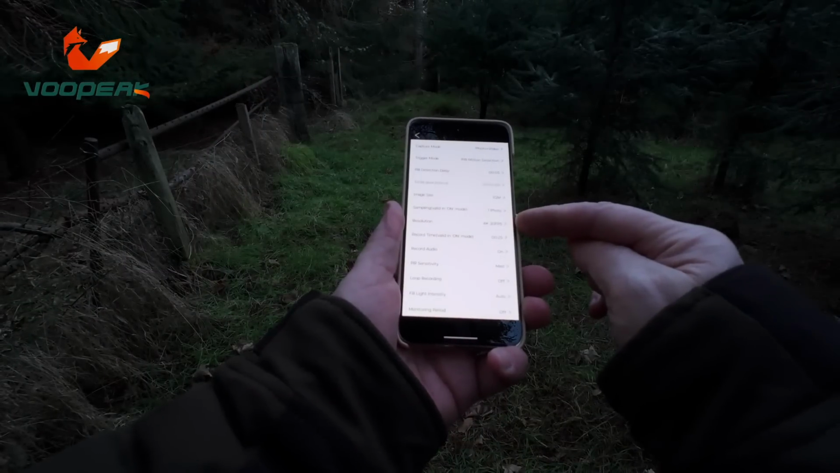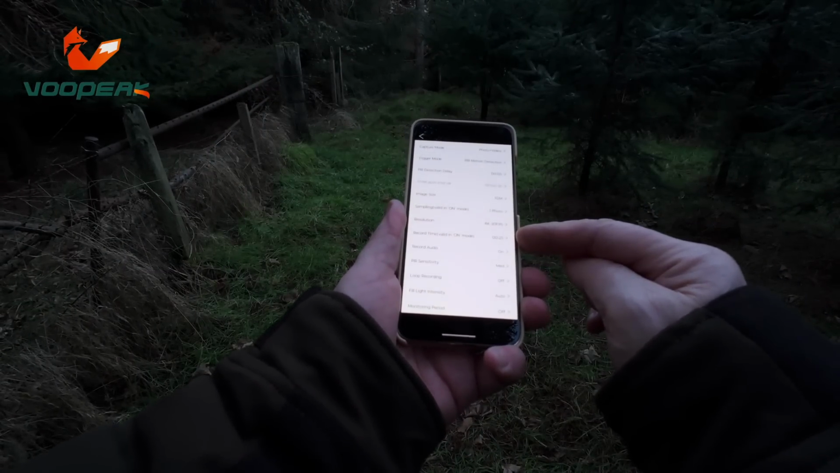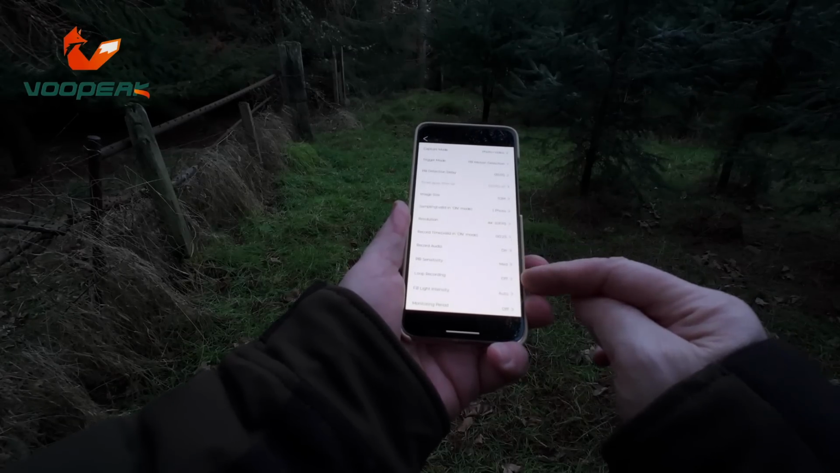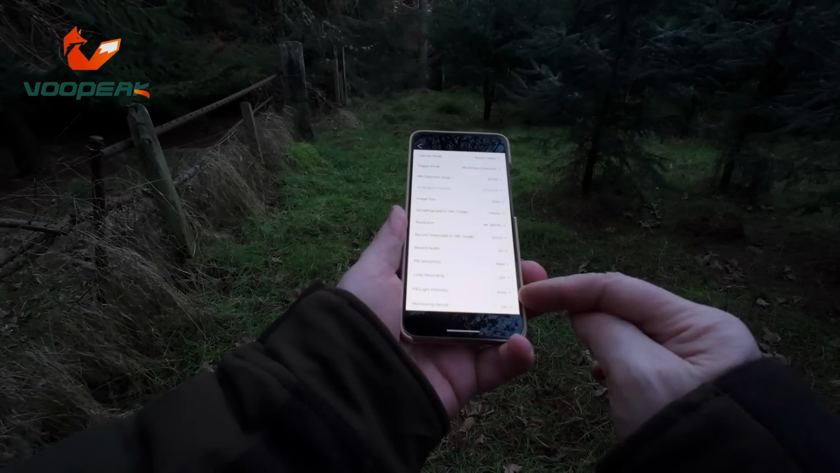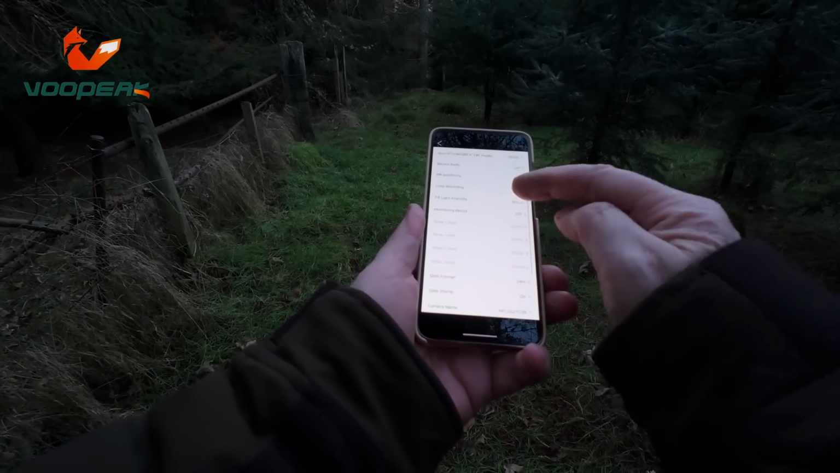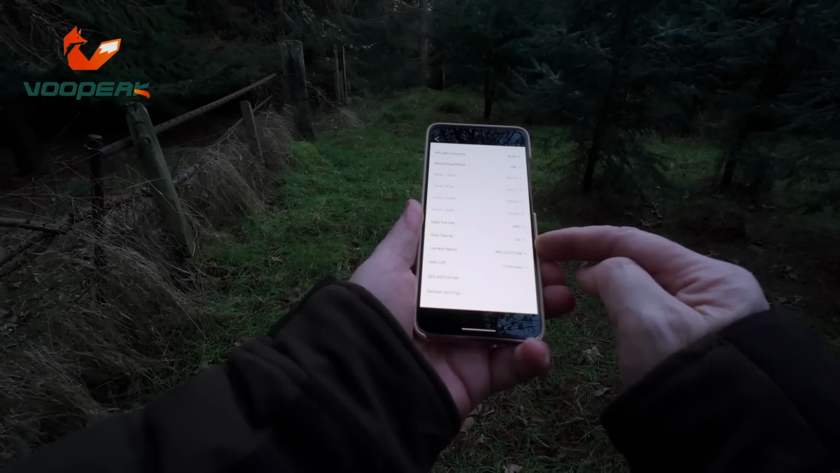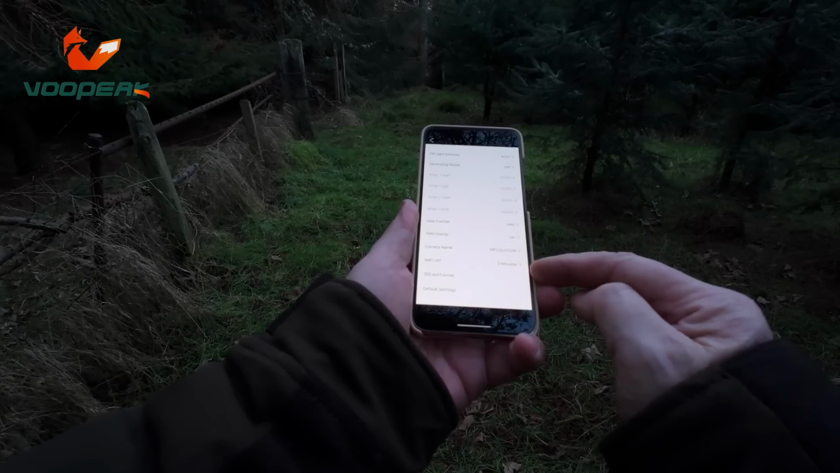Resolution, so we've got that at 4K 30 frames per second. Record time is 25 seconds when it's been triggered. Record audio is on. PIR sensitivity is medium. Loop recording is off. Fill light intensity is auto. Monitoring period is off. We're not setting any of that. Date and format. Date format 24 hours. Date stamps on. Camera name's been put in. Wi-Fi off in 2 minutes.